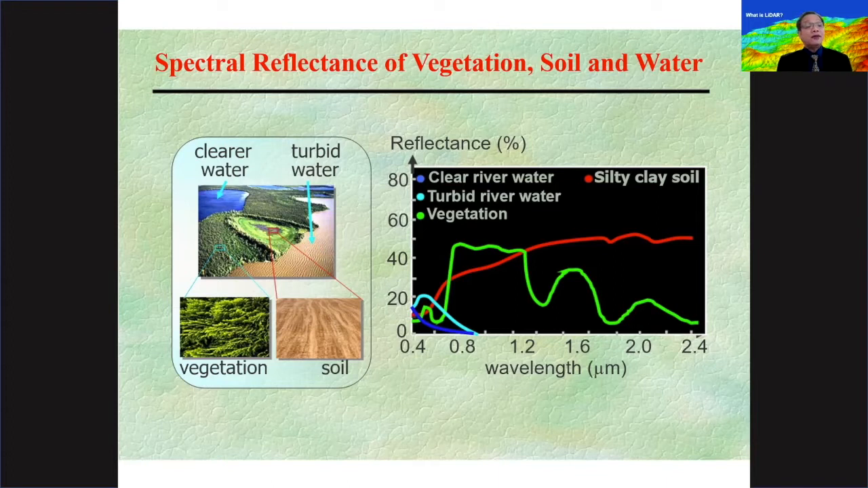And this is just a snapshot of some of the ideal types of surfaces or common types of surfaces that we would observe on satellite images. For example, vegetation is quite commonly a subject to be studied in remote sensing. Water, of course, and soil.